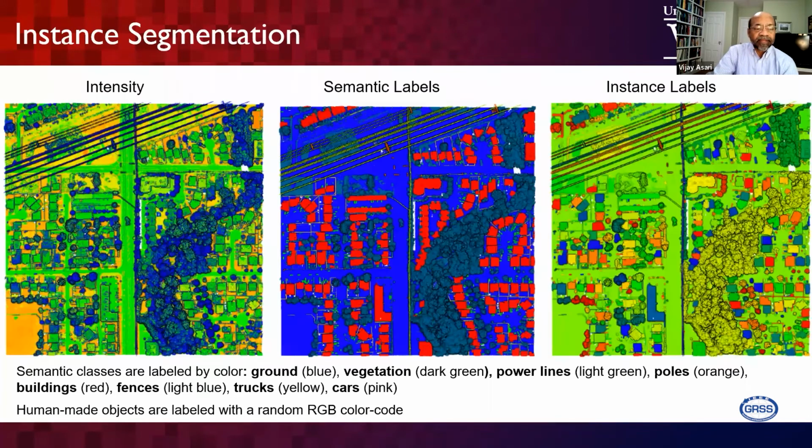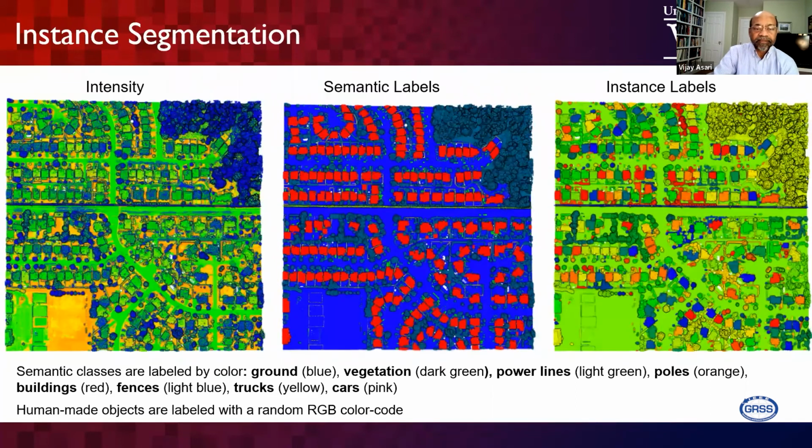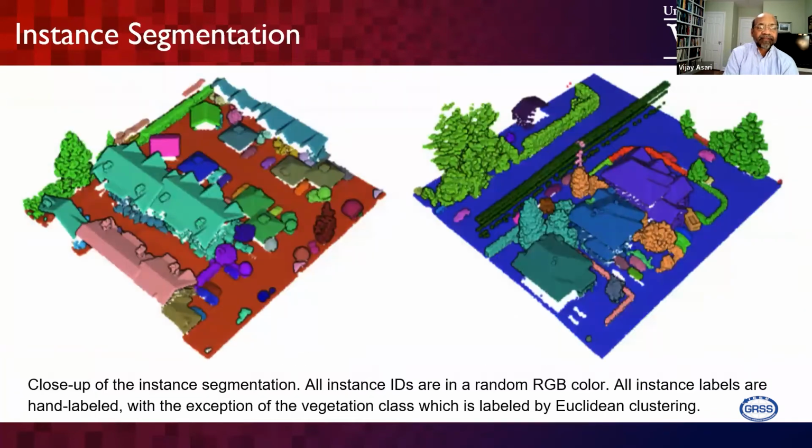Likewise, I provided a couple of other examples to see the effectiveness of that instance labeling. In instance segmentation, it's a close look at the object categories. It is well labeled, and it's very effective and very useful for our community for further research.